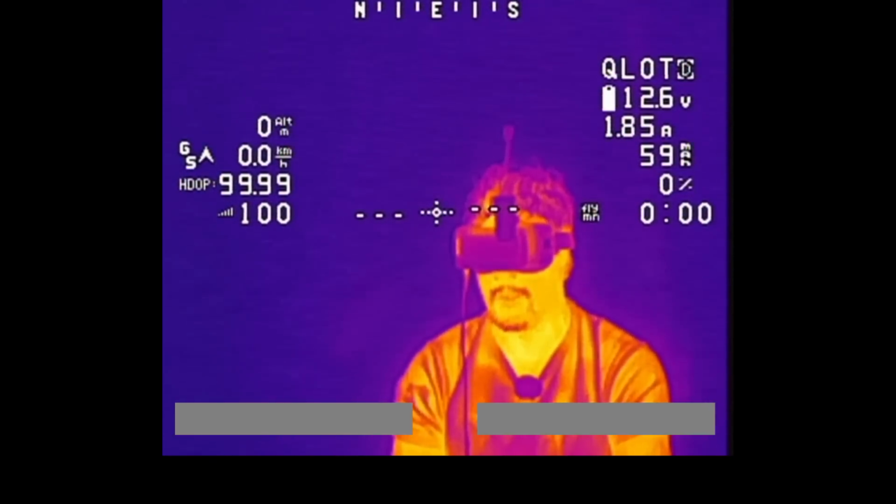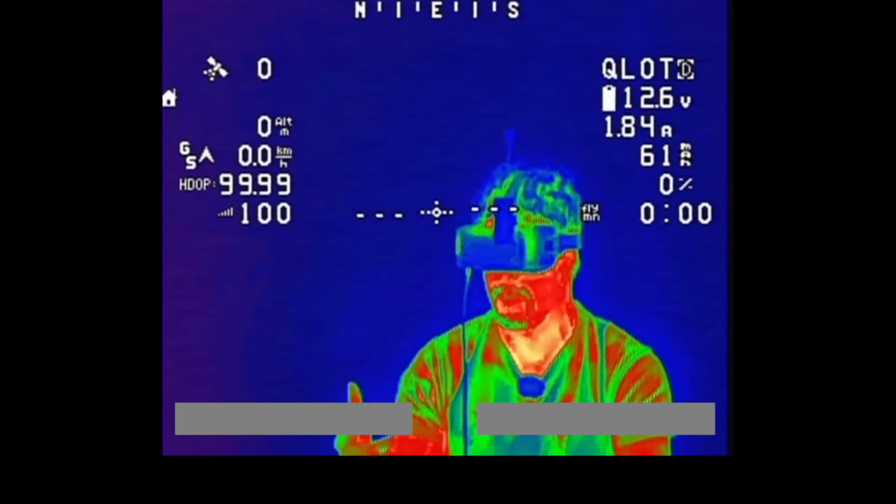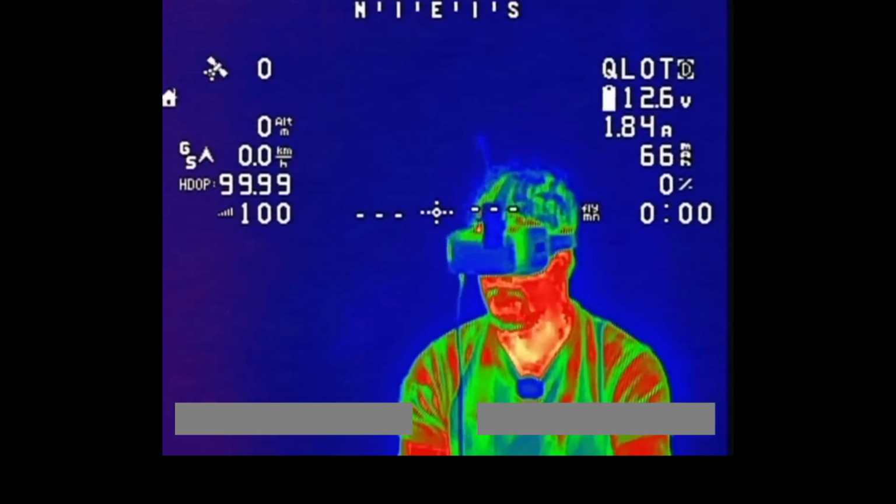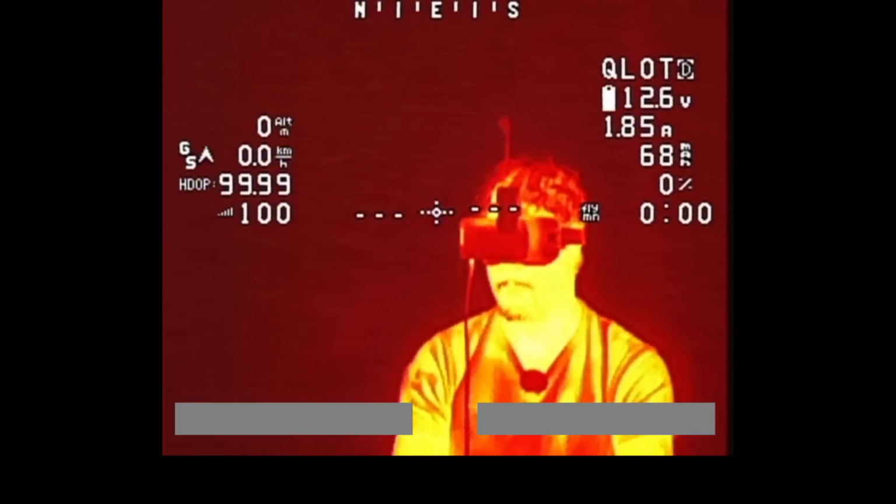So yeah, the next one is this one here. This is a little bit more of a colourful mode. You can see there's a few more colours here. Got red, green and blue, even a little bit of yellowish going on. Don't personally love this mode, but if you do, then fair enough. Next is this one here.